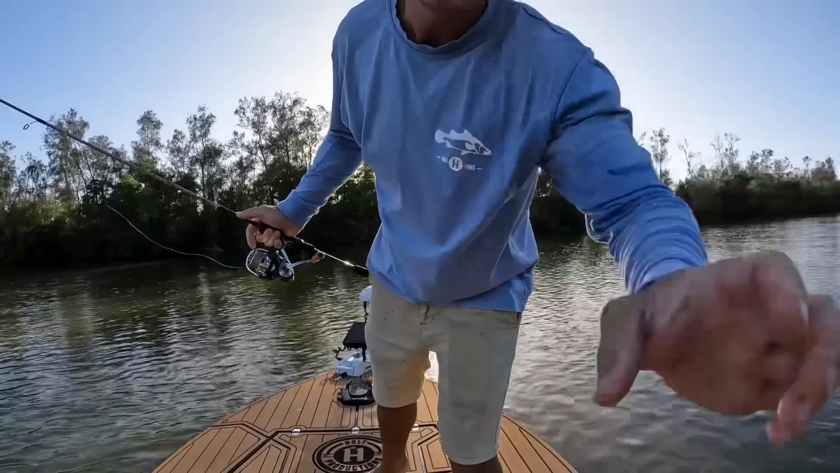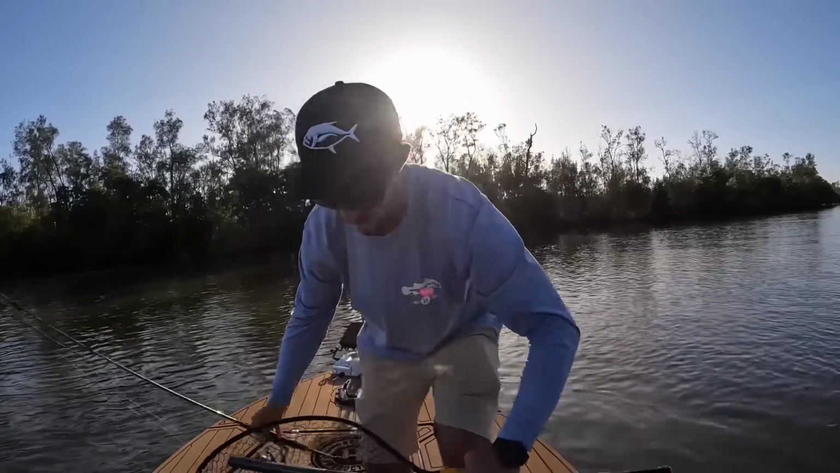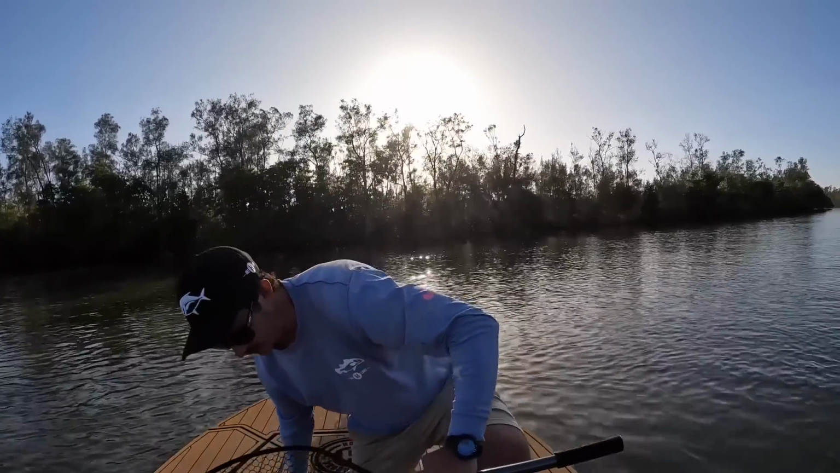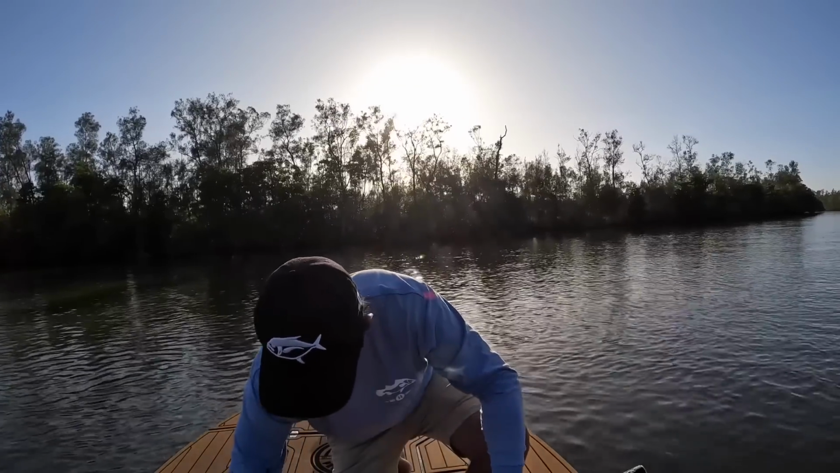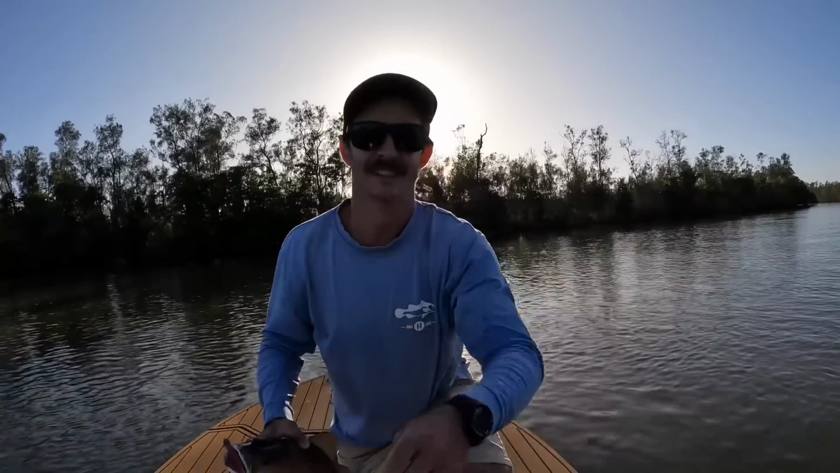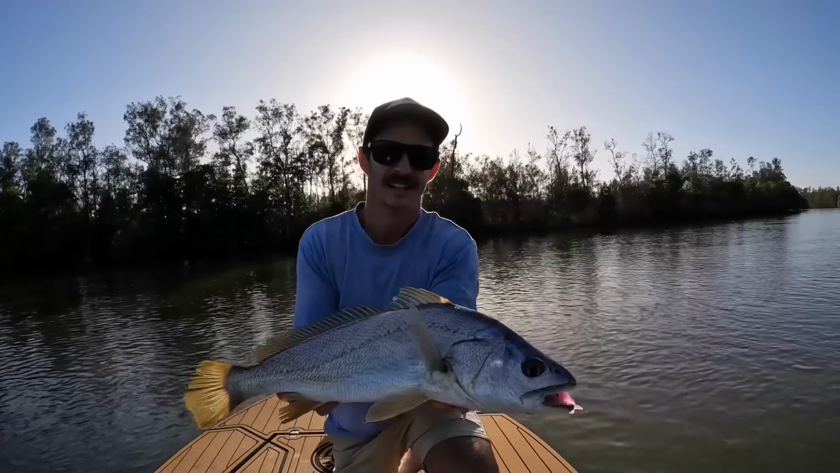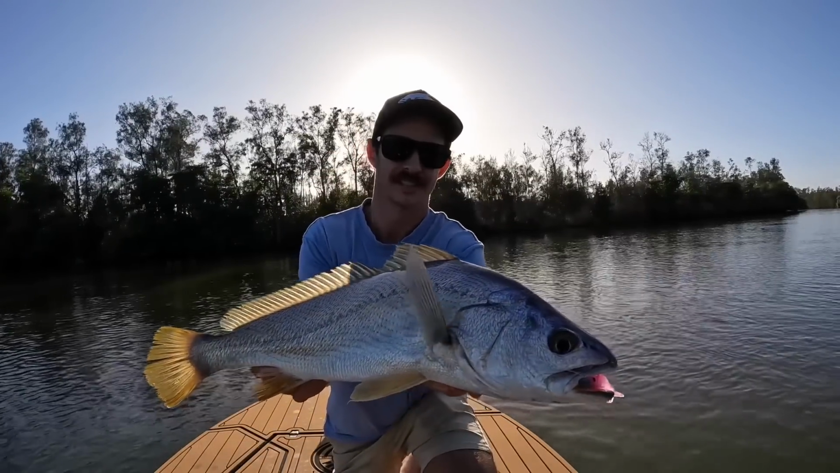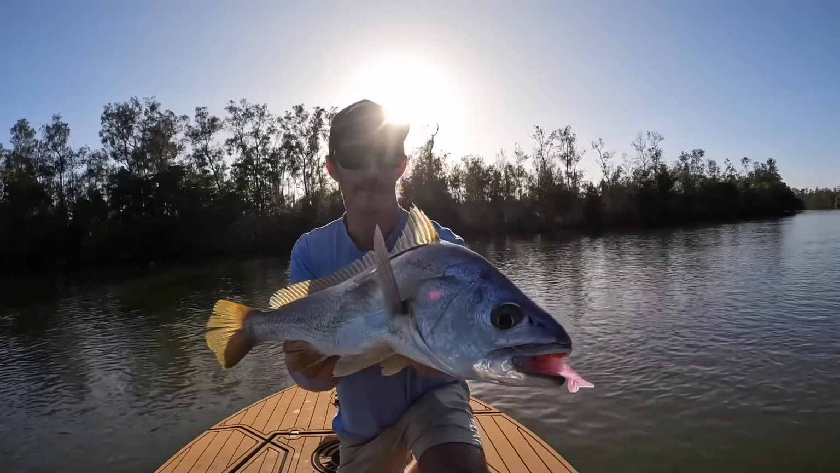Sweet, I'm happy with that. Barely felt the bite on him, which was bizarre, so I didn't really think much of it to start with, and he was swimming towards me, so I had to try and get up to him. Oh, that light might be cooked on that angle, but that's alright. He's a good fish. That's one of the better Jewies I've got recently, so I am very, very happy with that.